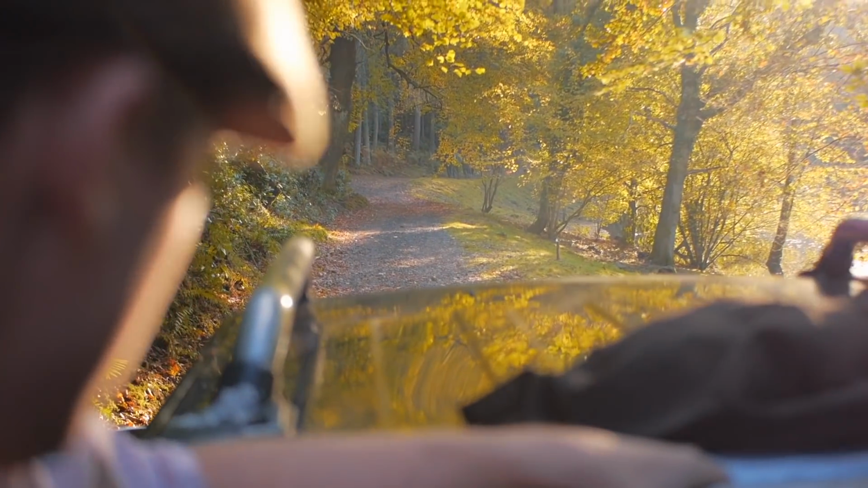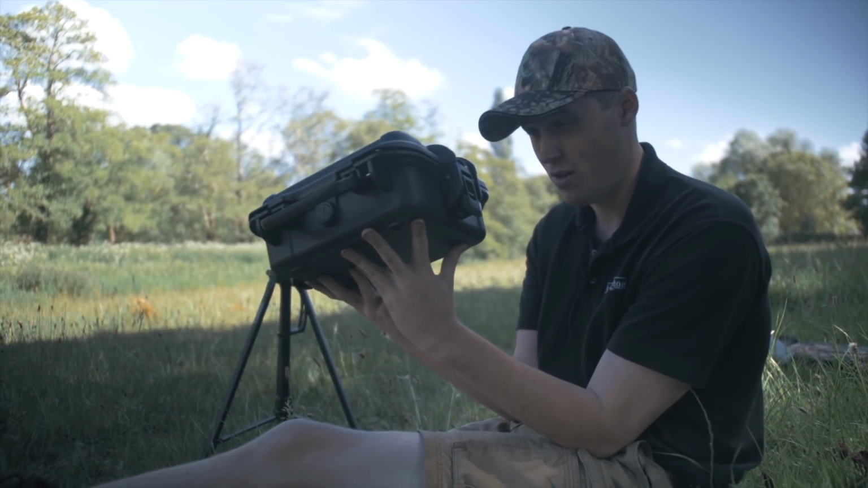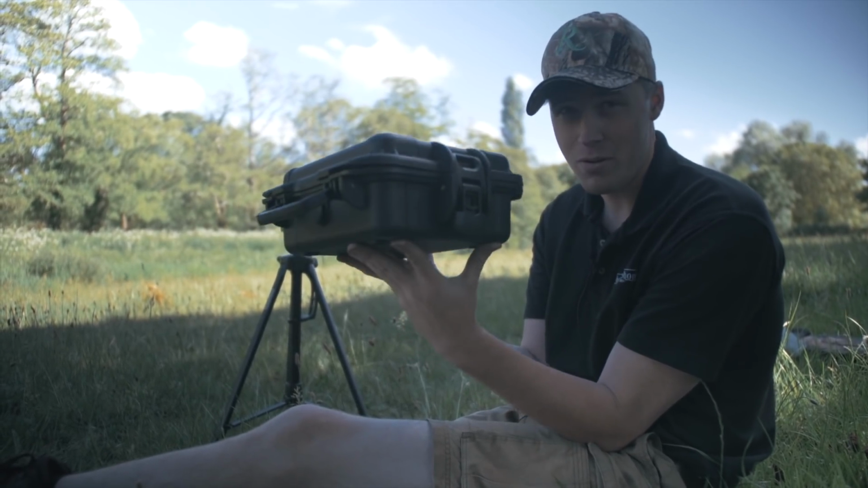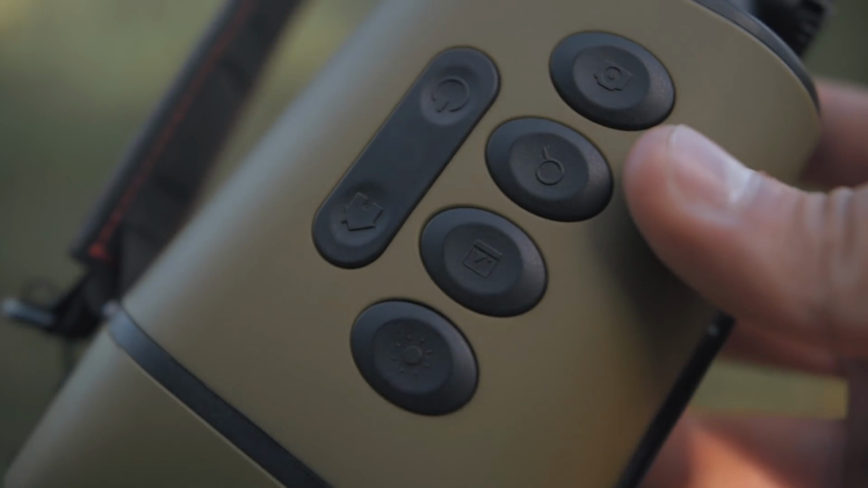In this box I have a Noblex Fusion. It is a unit that combines night vision and thermal, and it's the first of its kind. They are all going to come in these hard Pelican cases. Let's open it up and have a look. You have your unit manual, your unit.